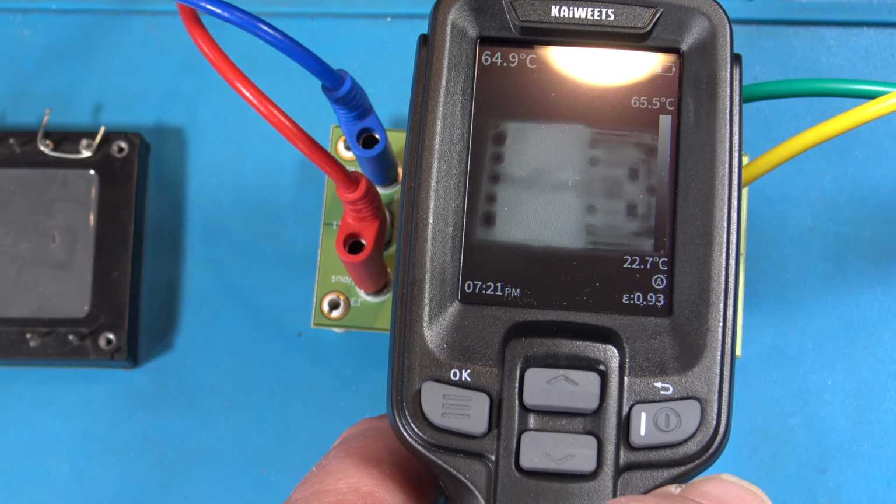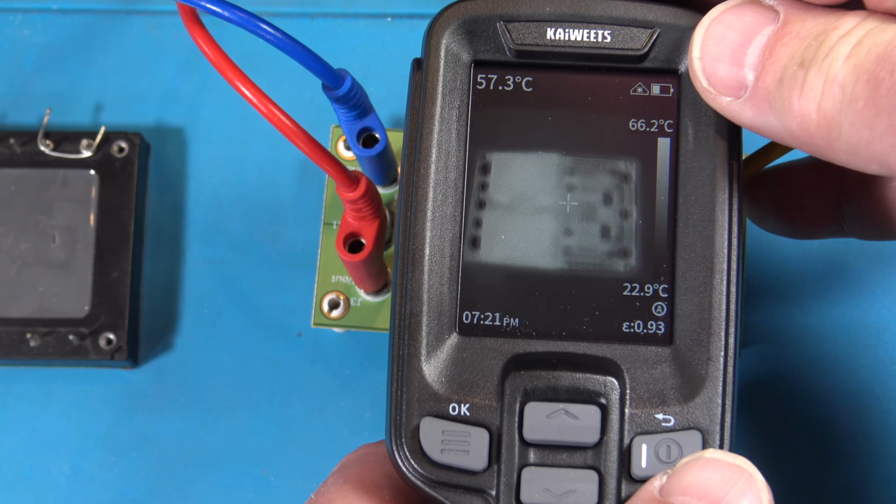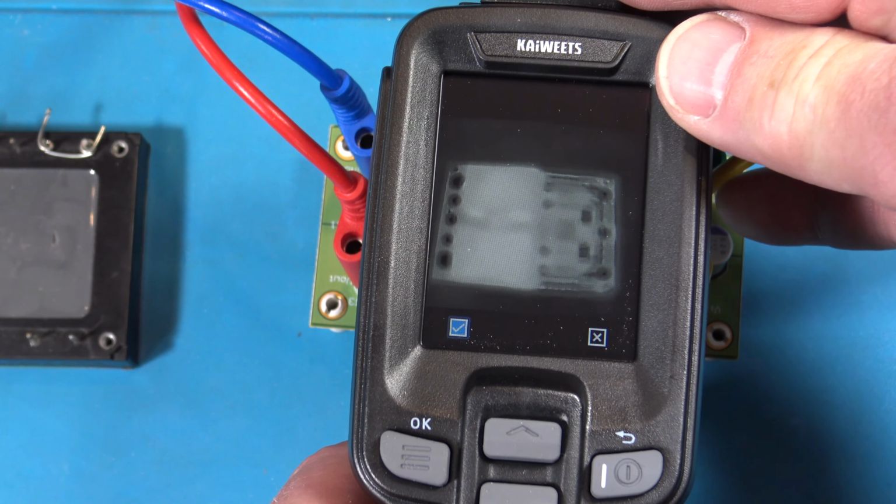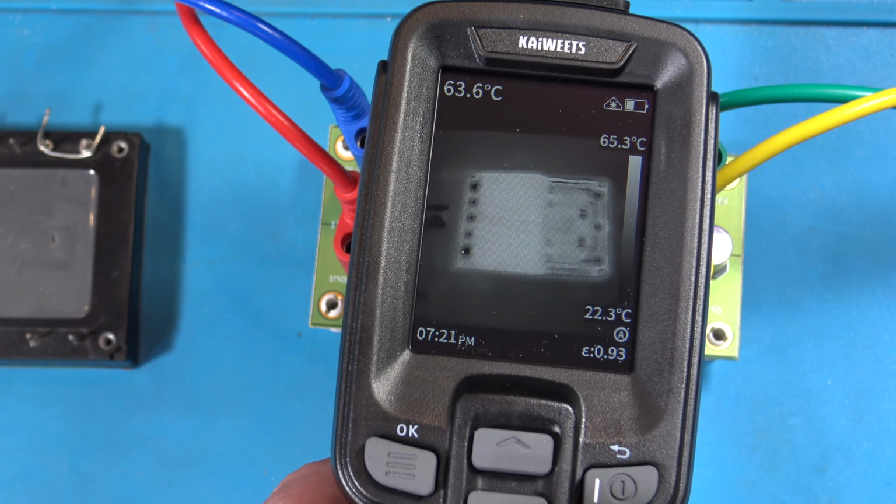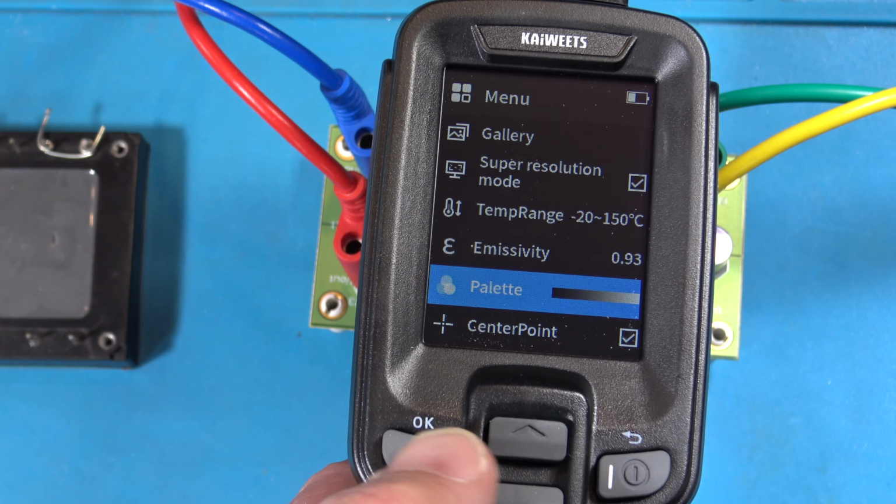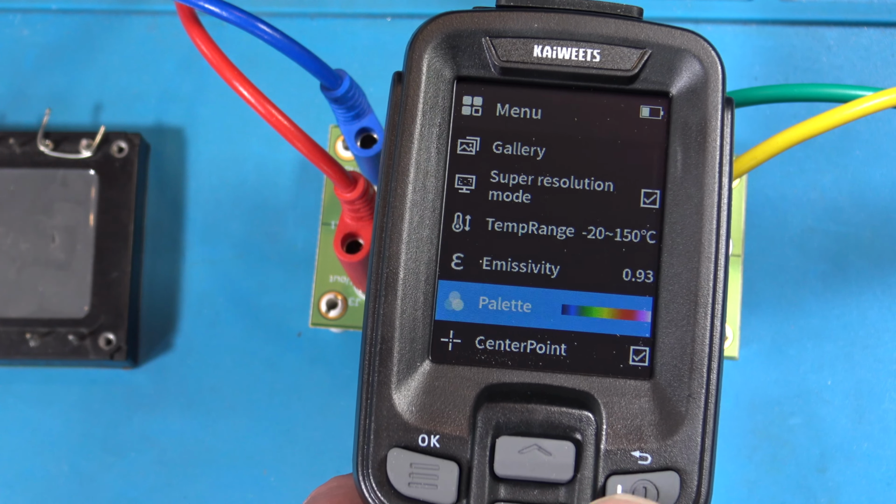Look at that. That's pretty good, right? I'll take a picture of the grayscale just so we can have one of those. Okay, see, there's my opportunity to save or delete. And here's another rainbow one, I think is what they call it.